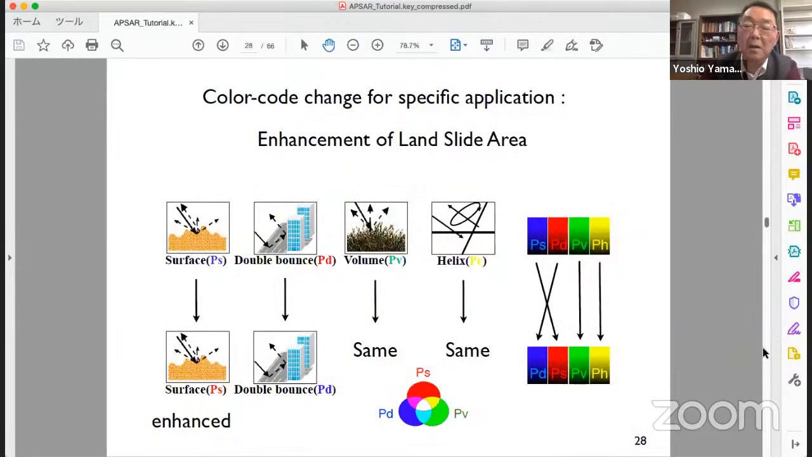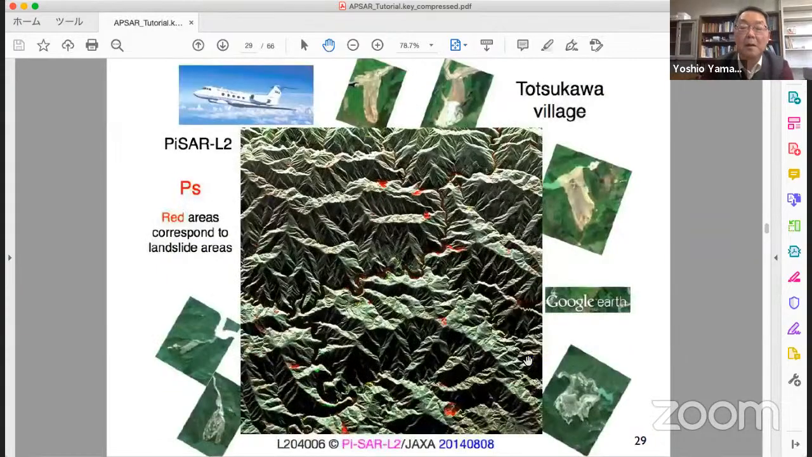In order to enhance the landslide area, I temporarily changed the color coding like this, PD from red to blue, PS from blue to red, just changed two colors. And PolSAR L2, L-band SAR, took over Totsukawa village in Japan after a huge typhoon and heavy rainfall.